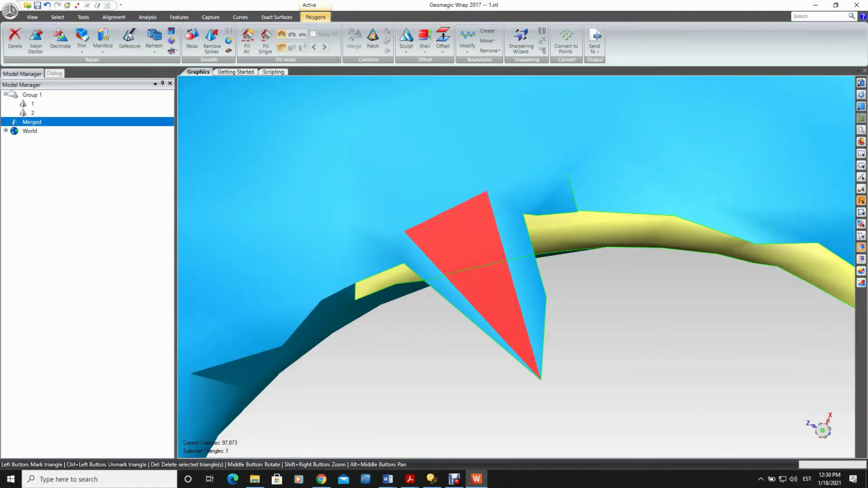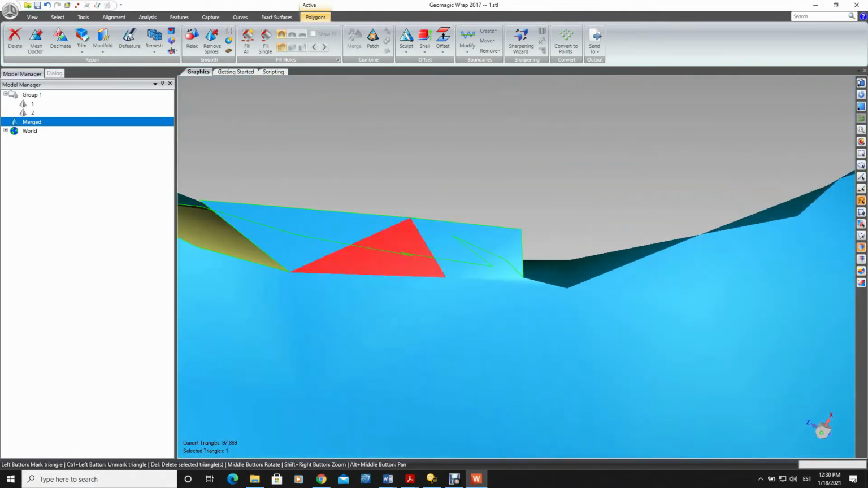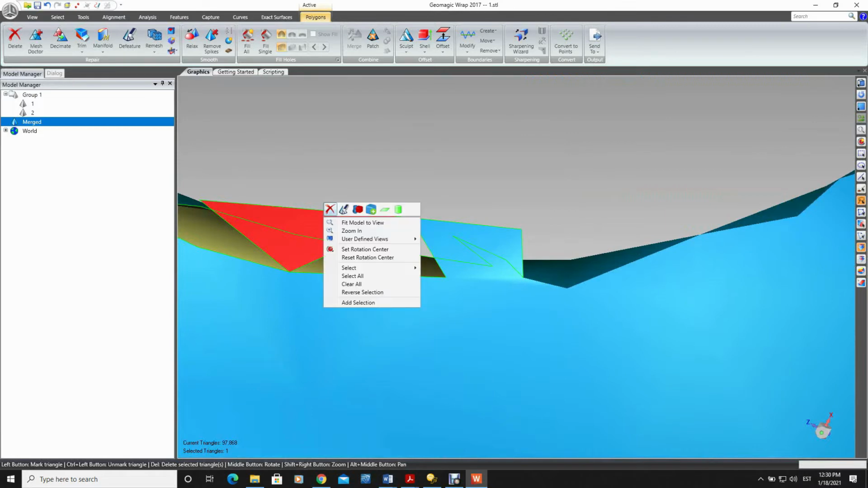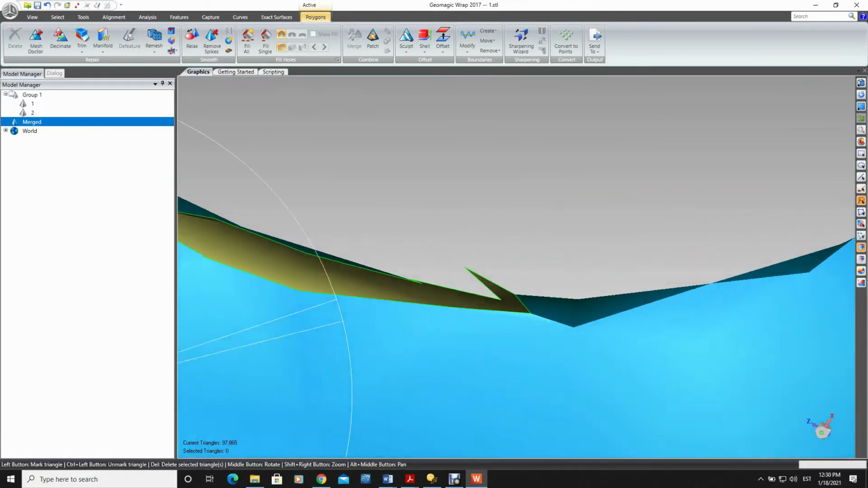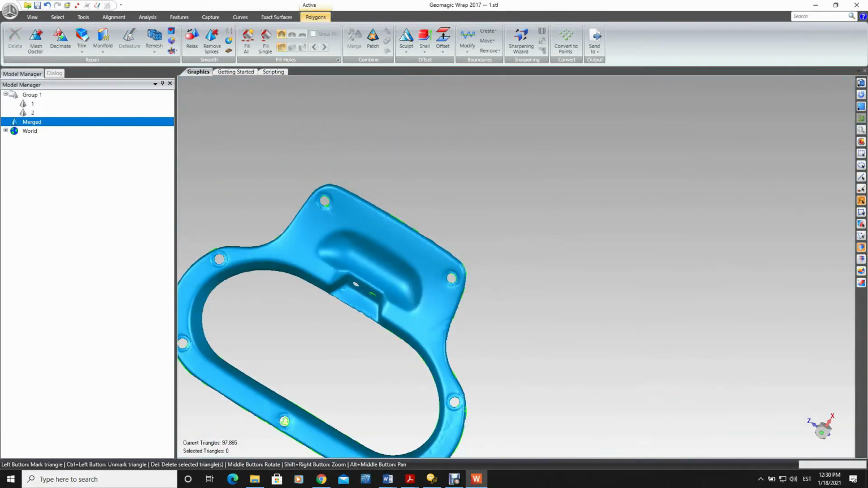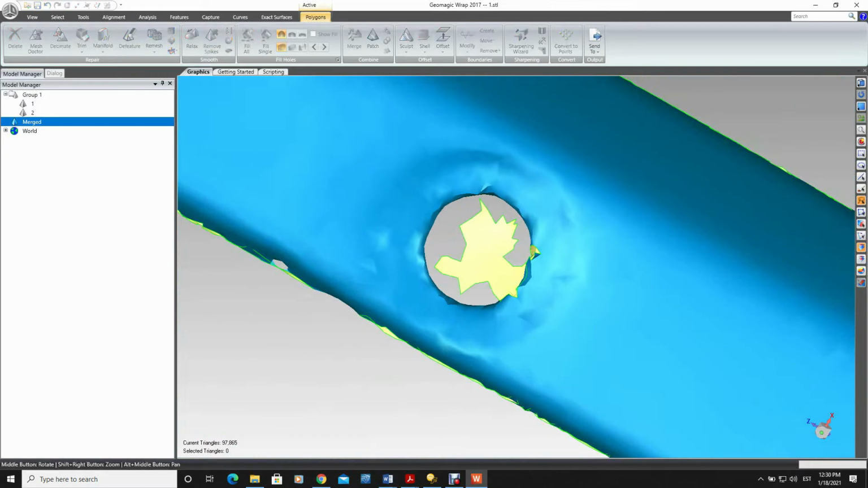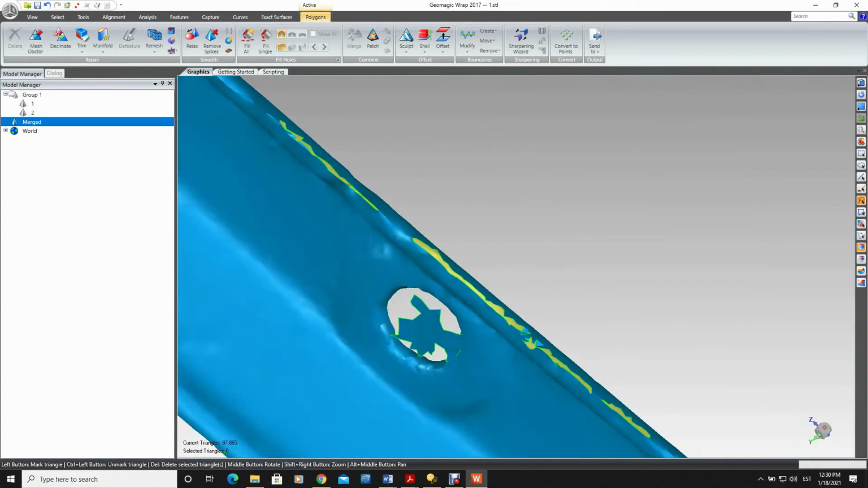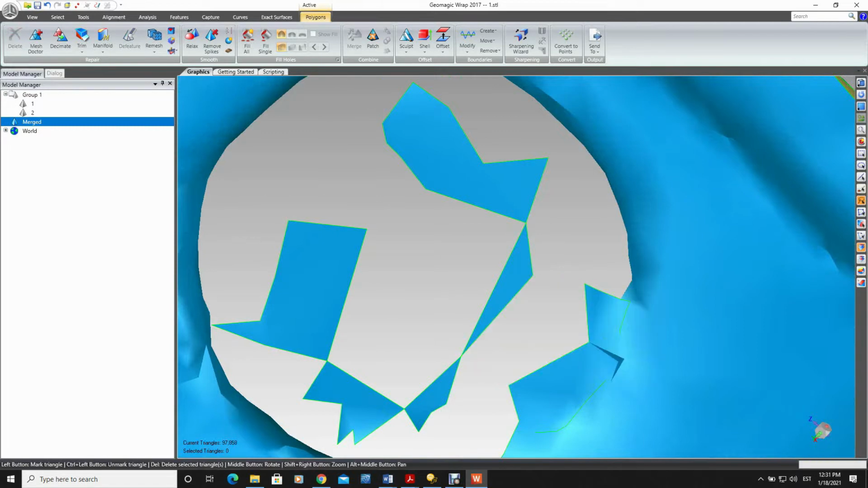And this way we need to now fill all of the gaps. It is a thin part, and the edges are somewhat problematic. Let's see if we can switch to fill all, which might be a better solution this time.